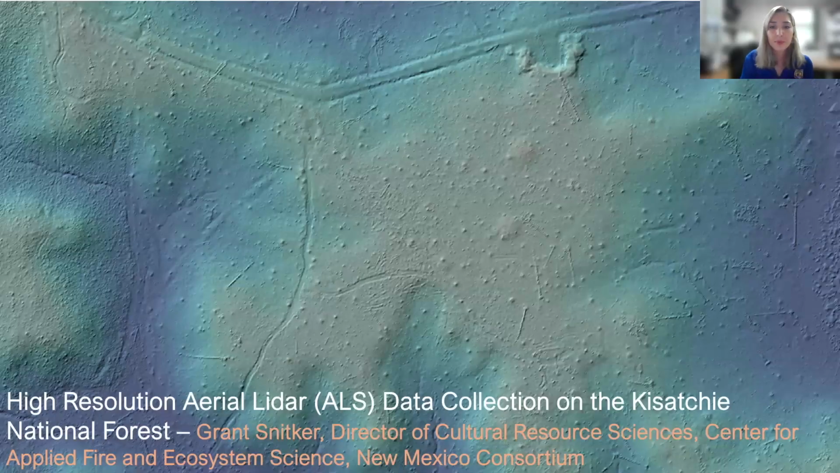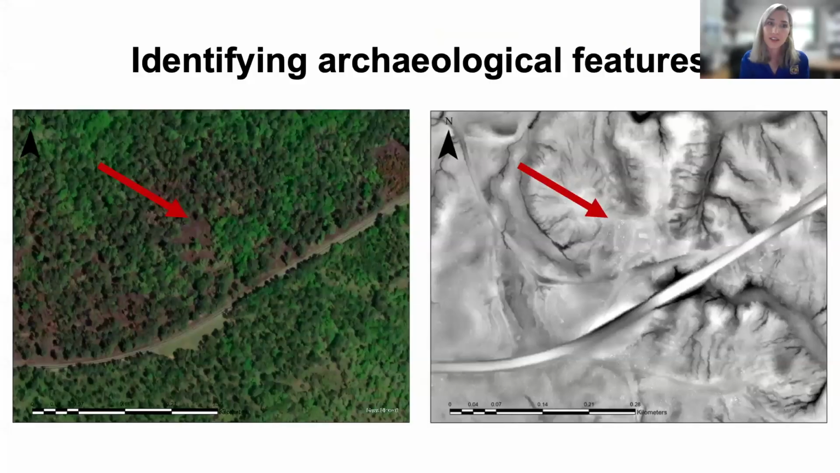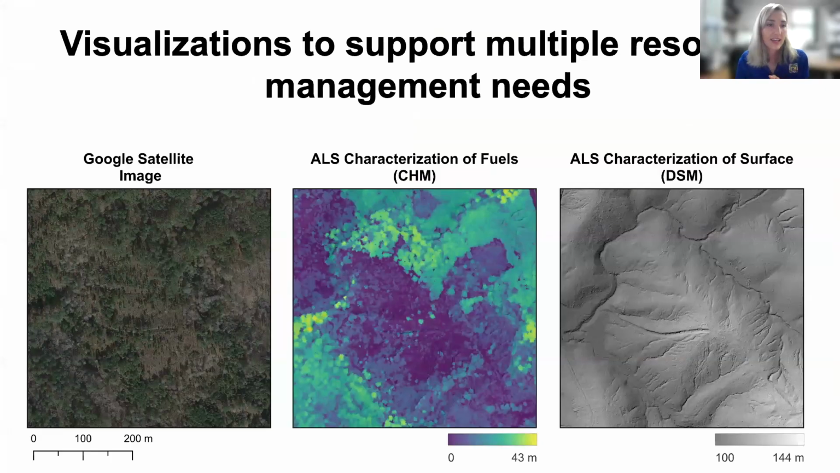The following slides were prepared by Grant Sticker, the Director of Cultural Resources with New Mexico Consortium. I will likely not be able to answer any of your questions about them, but I thought they'd be really good examples of some applications for aerial LiDAR. It can identify different archaeological features and terrain. Next. These are just some image examples of what the airborne can produce.